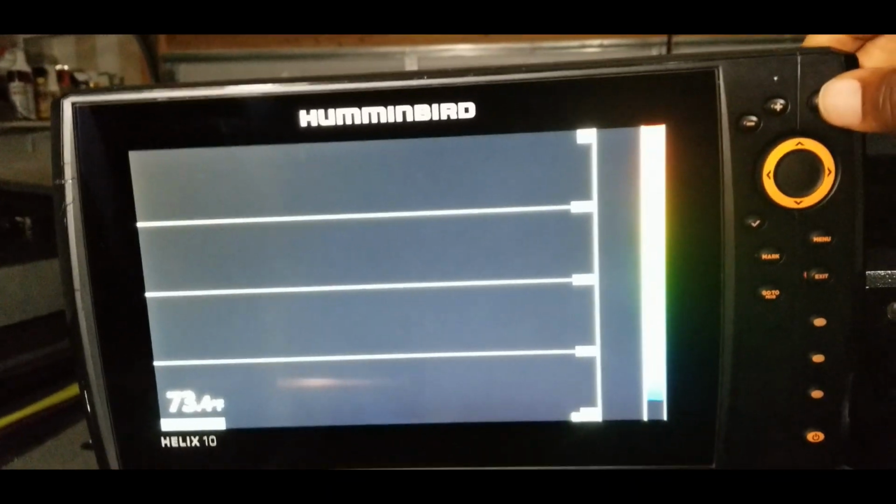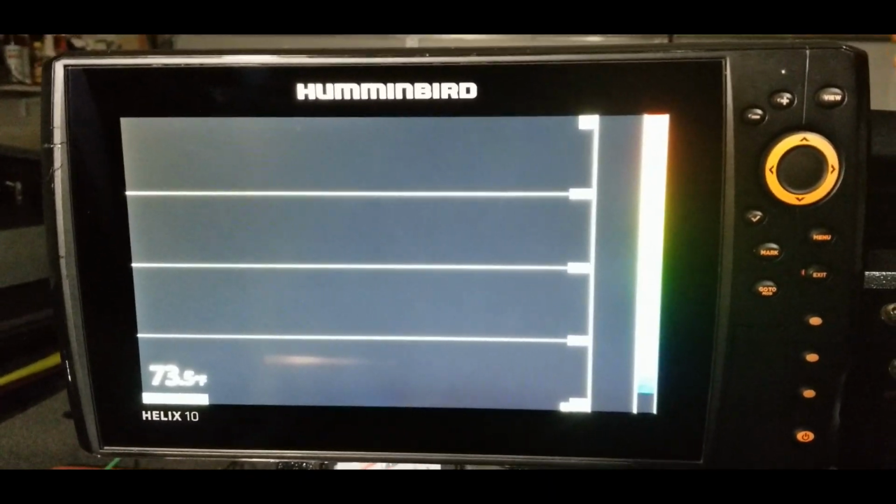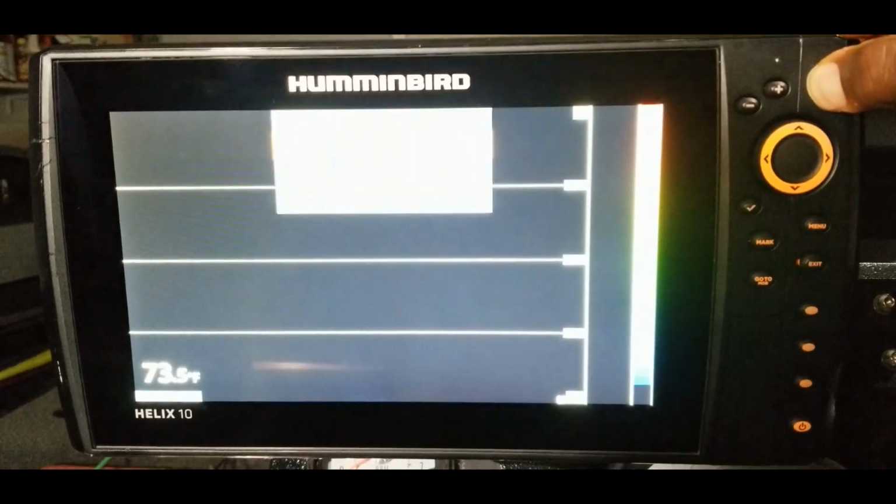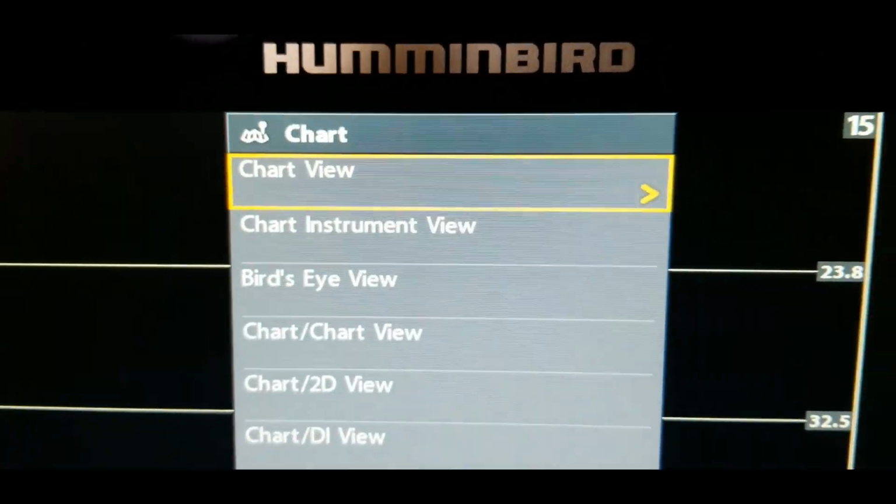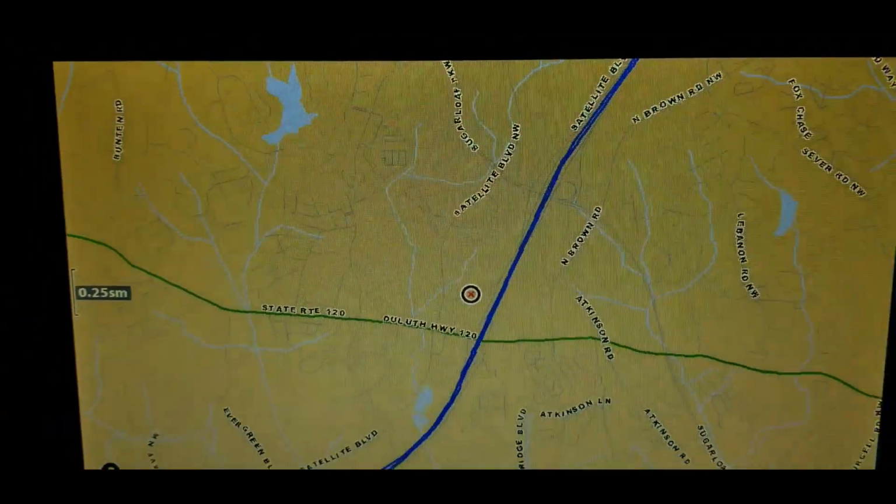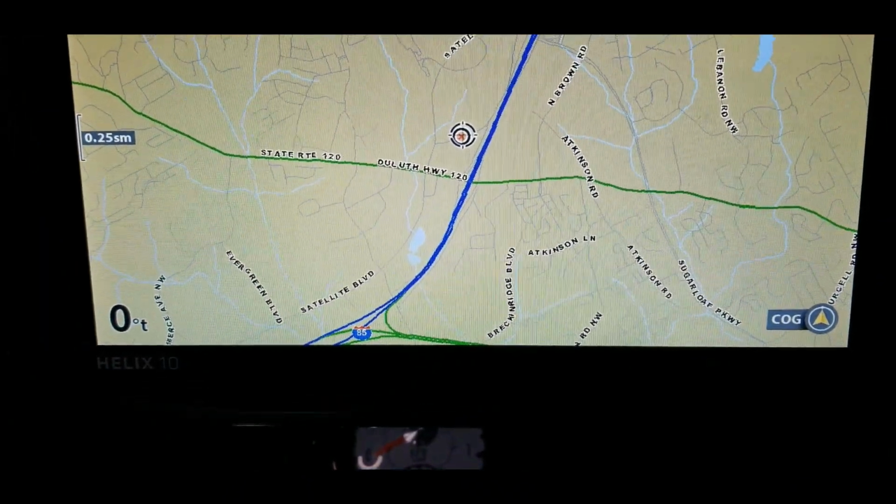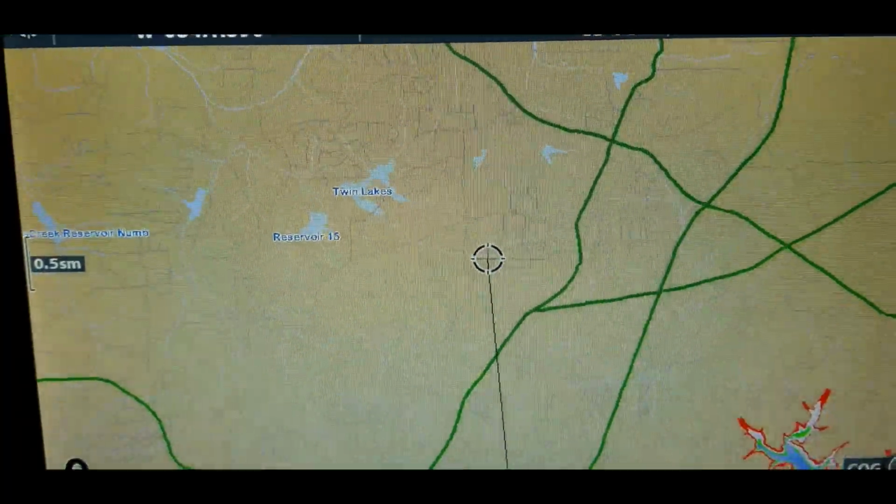And as I showed you before, if you've been keeping up with these quick tutorials, hold in that menu button. And let's go to chart. And on here, we'll go to chart view. And that will bring up the mapping. From there, navigate over to the closest lake.